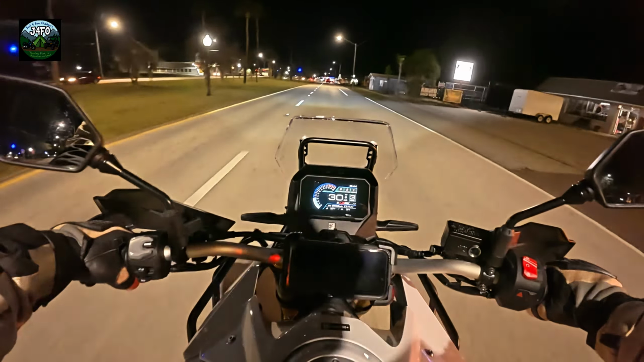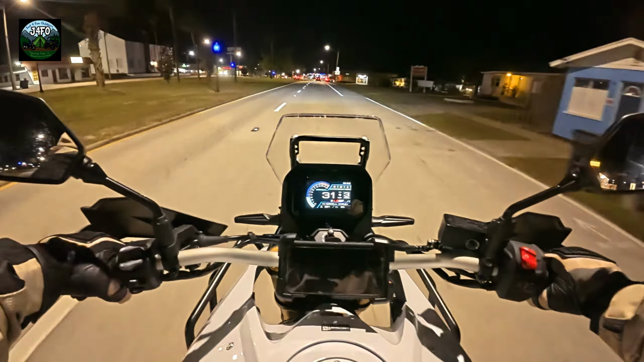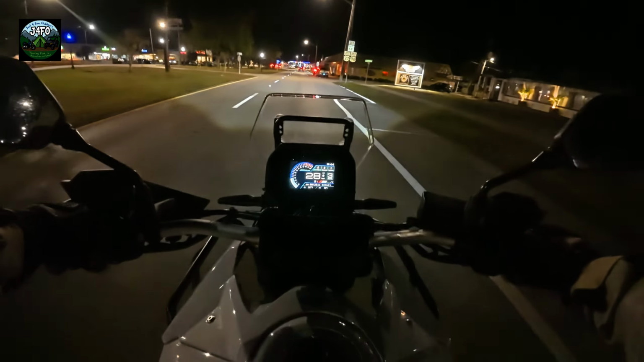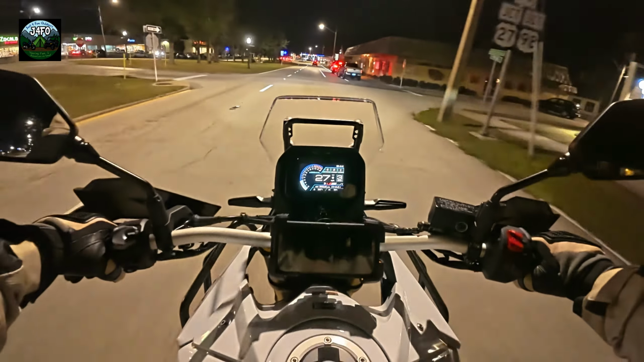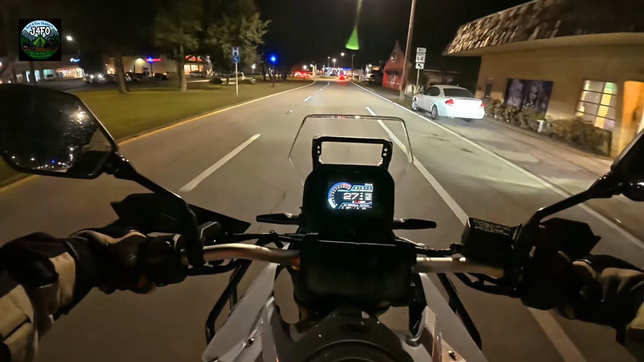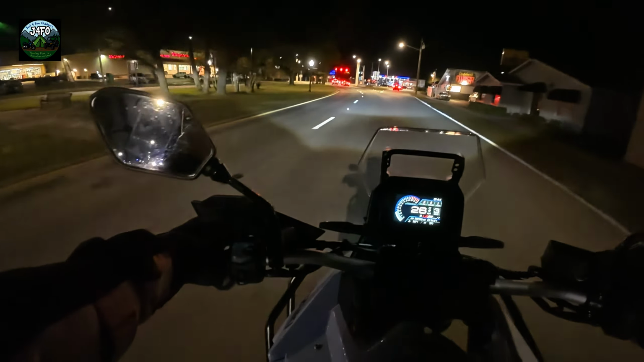Let me go out and check the headlight on this thing, see how it's doing, and then come back. But I decided to put a few miles on it while I was out. Might as well, right? Got out of the house, something to do. Gives us a reason to ride. That's what we do. We love to ride. At least I do anyway.